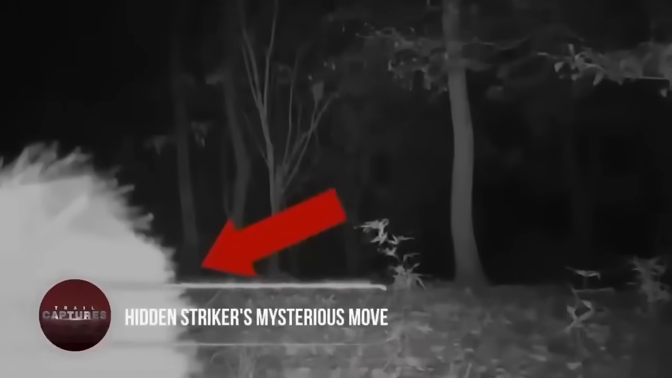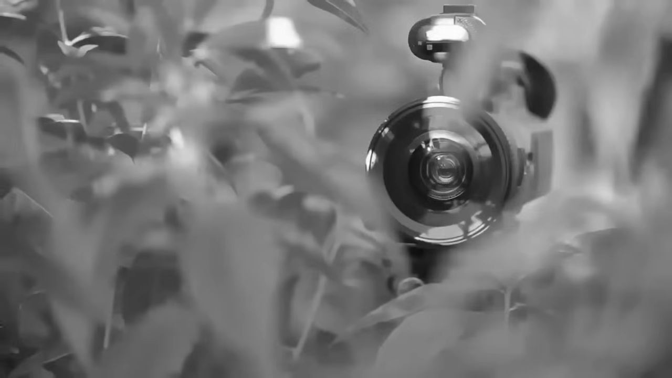Hidden Striker's mysterious move. Even trail cams themselves aren't safe from the intrigue of the wild. In Japan, an unknown beast, a wild boar, became fixated on the camera, determined to remove it from its perch.